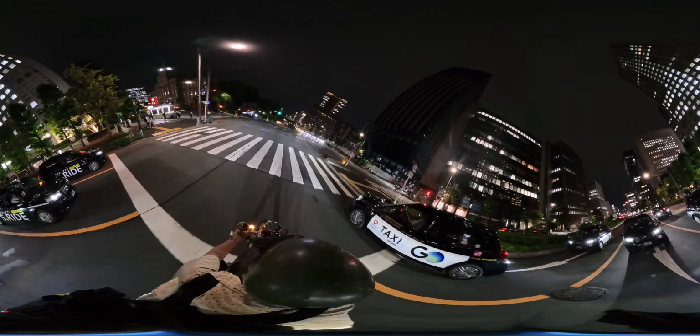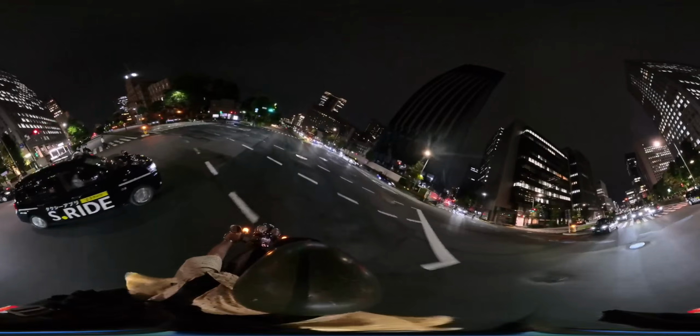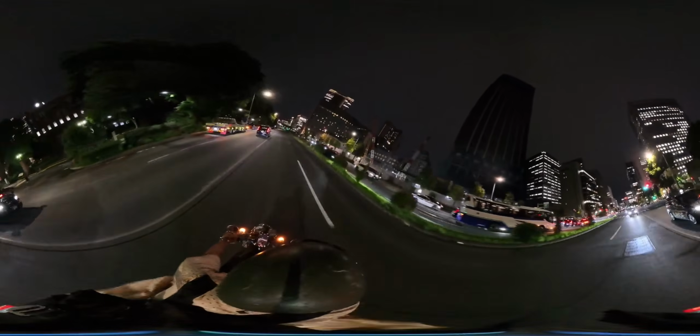So again, I'm streaming on the 360 camera, and you can use your cursor or your mouse to navigate the perspective of view any way you like.